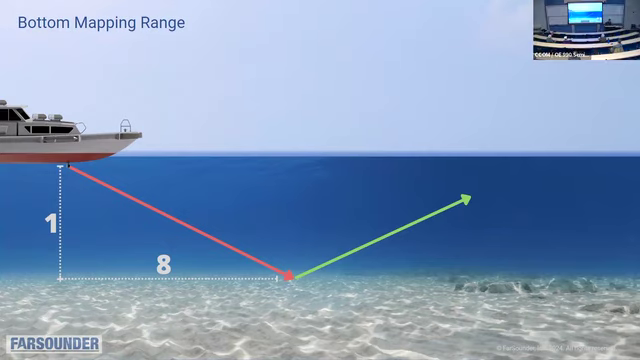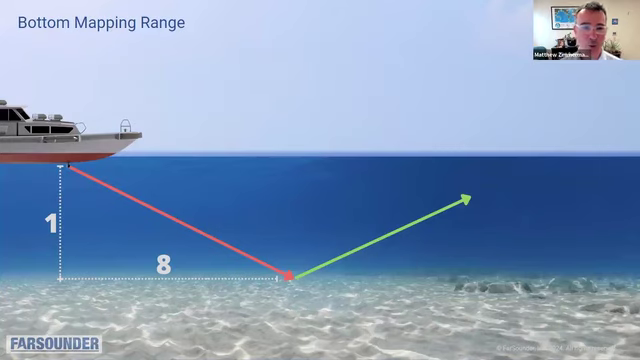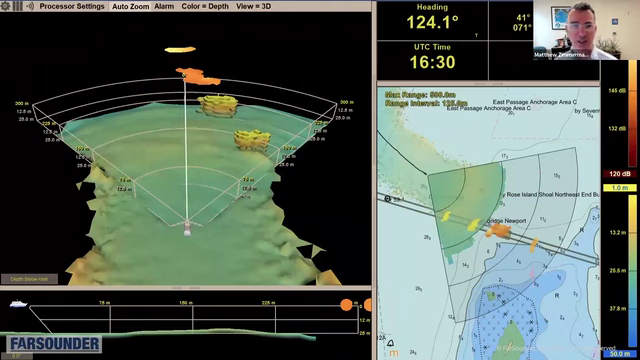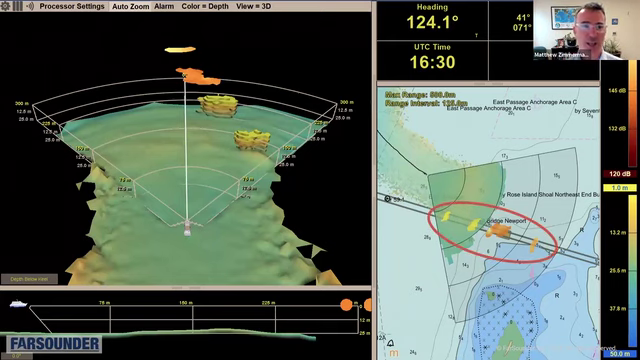In many cases we do much better, but of course we like to underpromise and overdeliver rather than the other way around. However, if there is a target that is at or beyond that bottom mapping range, we now have an edge that's able to reflect back to us, such as this rocky pile here. The result of that is in our software, we see both the 3D seafloor visible inside that pie wedge, in this case out to about 10 water depths, so doing a little better than what we specify, as well as a series of in-water targets that we see here nicely in the chart overlay.